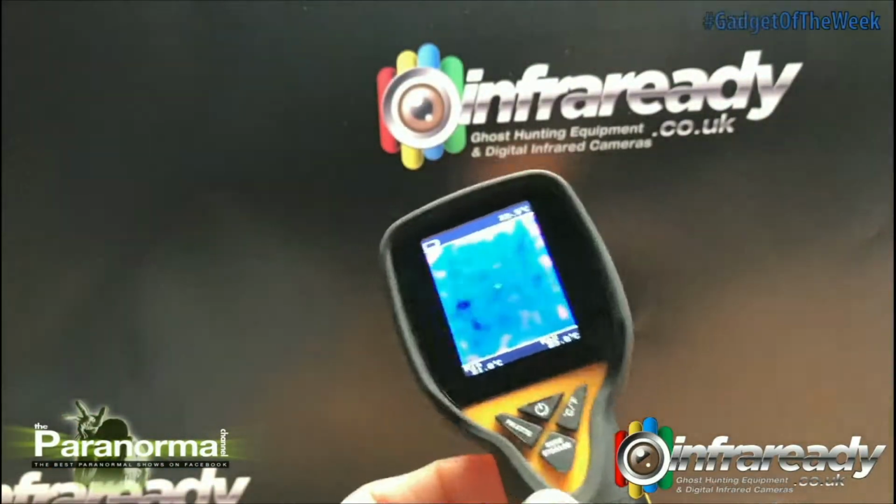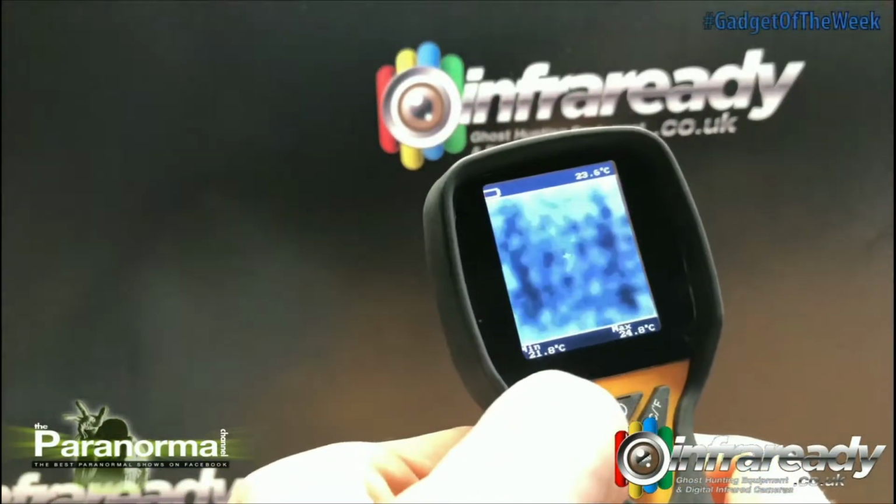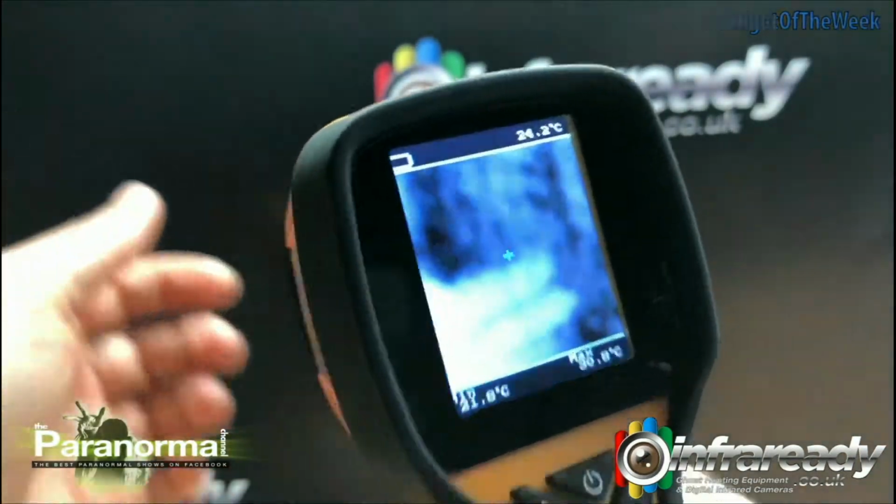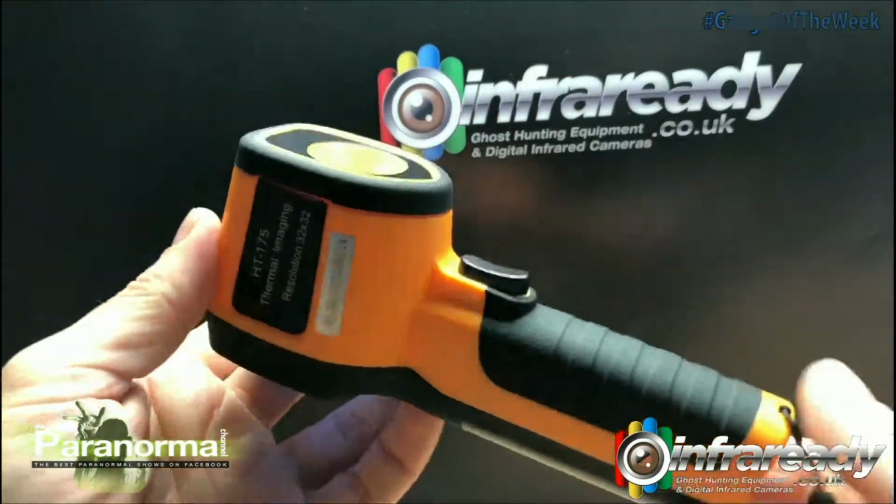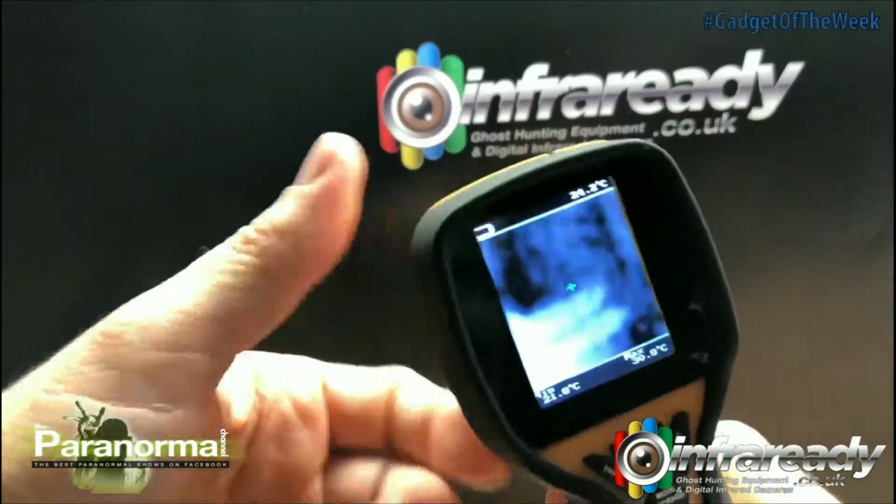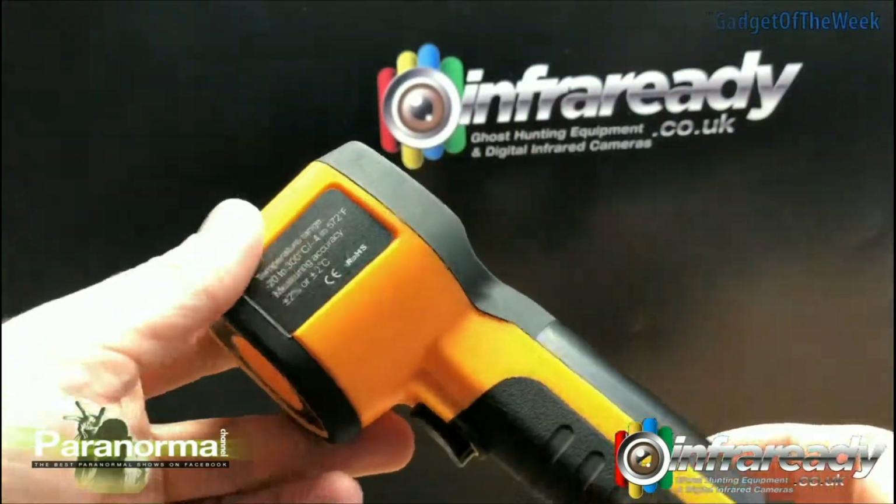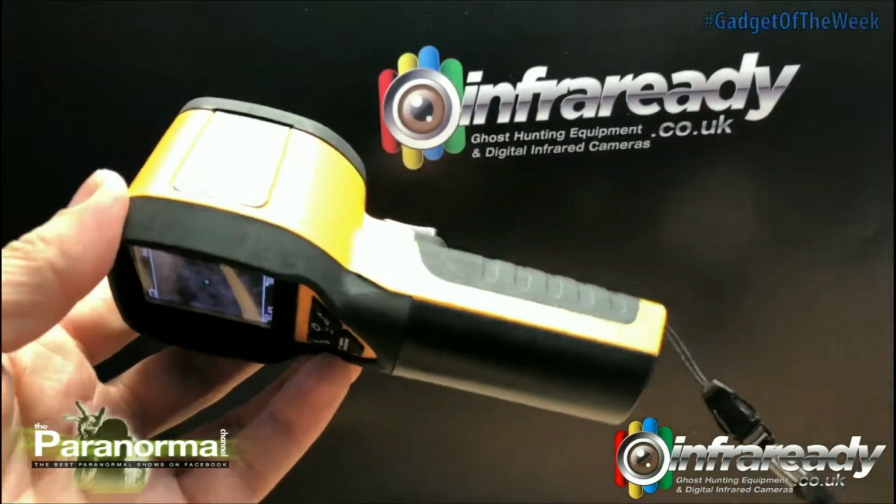So a few limitations. Obviously you can change palette, you can put it into like a grey scale. The only problem is that this device cannot record. You have to spend 500 quid plus if you want to get a new device that's going to offer you that availability to record to an SD card. However, there are alternatives.